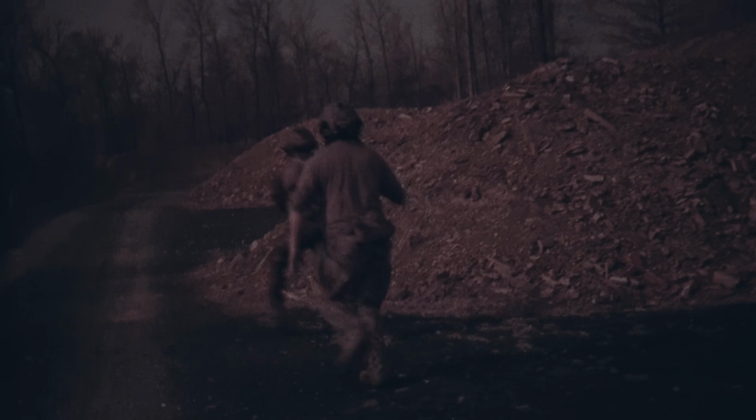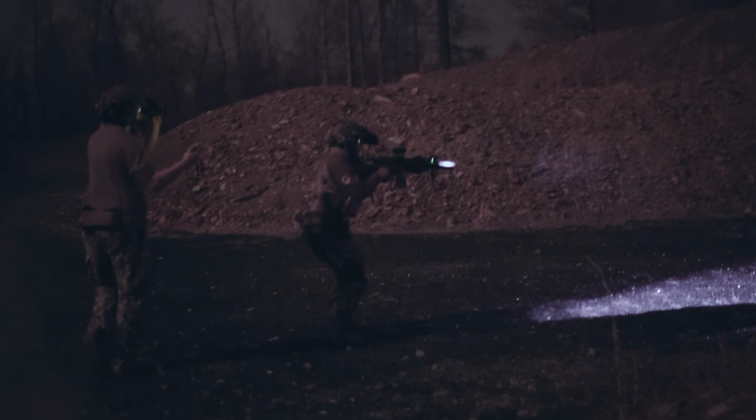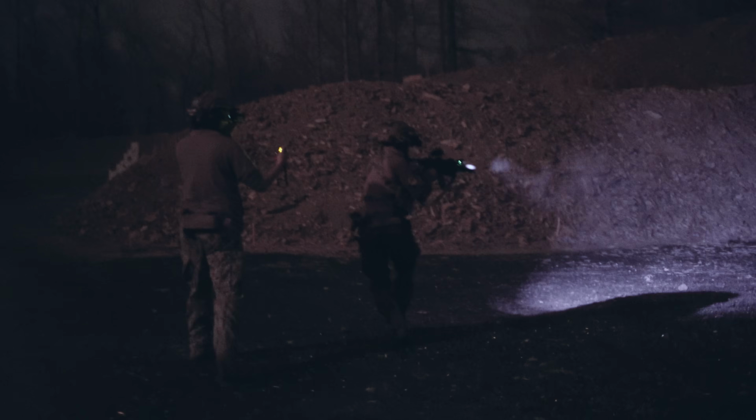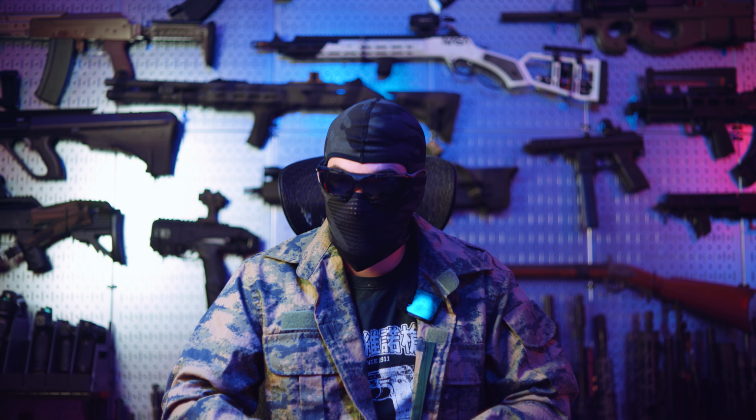So first off, I did decently in the match. I thought I did pretty well for it being my very first night vision competition. I placed 15th out of 117 competitors. My favorite stage probably was the Humvee stage. We got to shoot out of a moving Humvee that was driving through the woods. The energy from the ROs and just everything about that stage was super awesome.